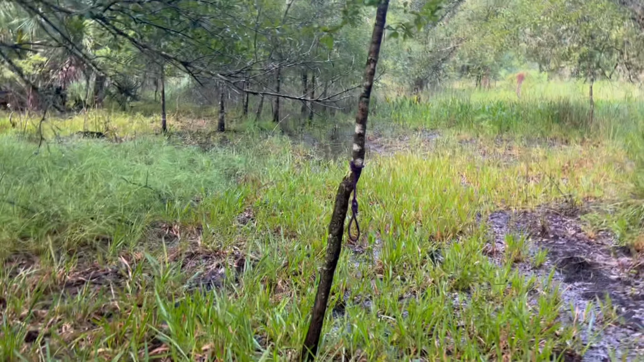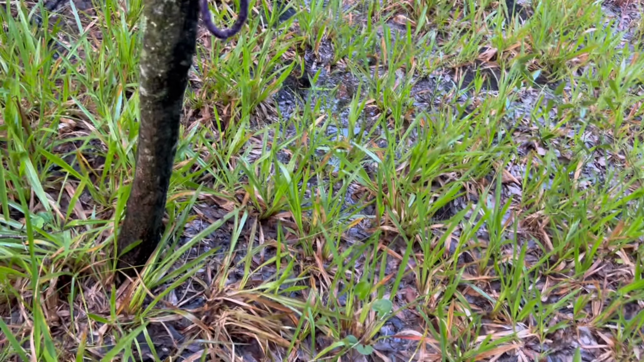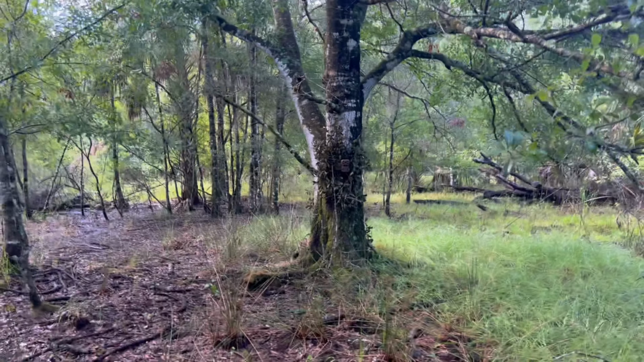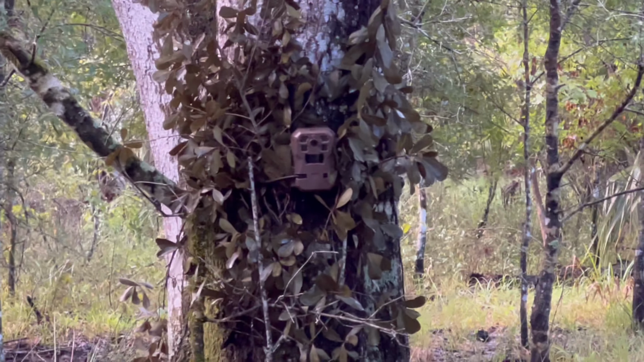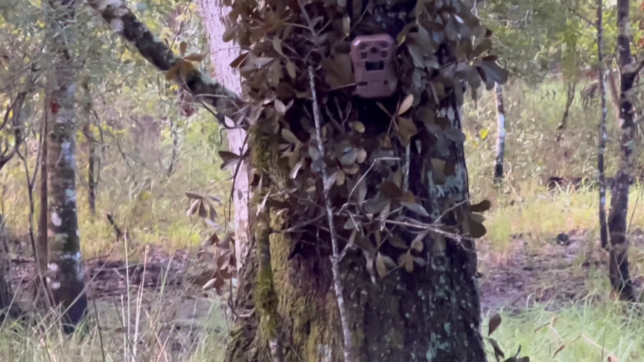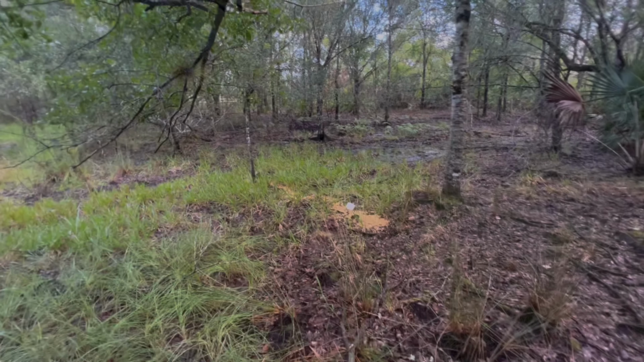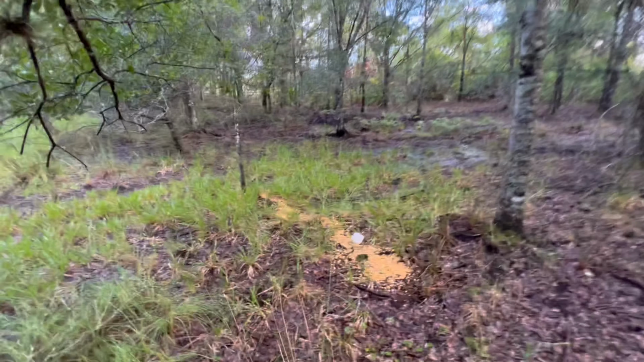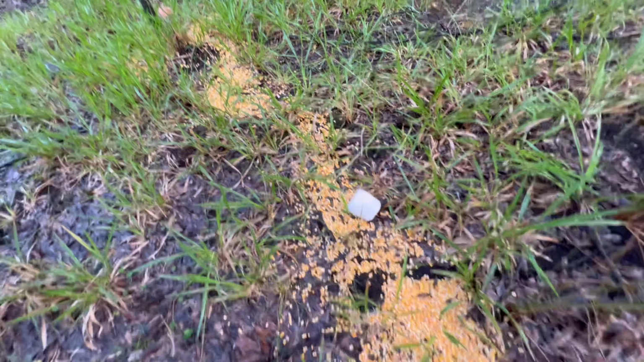All right, guys, well, we made it to our final location, and I had the salt lick hanging on that rope, and it's on the ground. Don't know if the water kind of played a factor with that, with the rain. There's our camera. Everything looks pretty good. We got a test image, and we ended up putting out more corn and another salt lick.